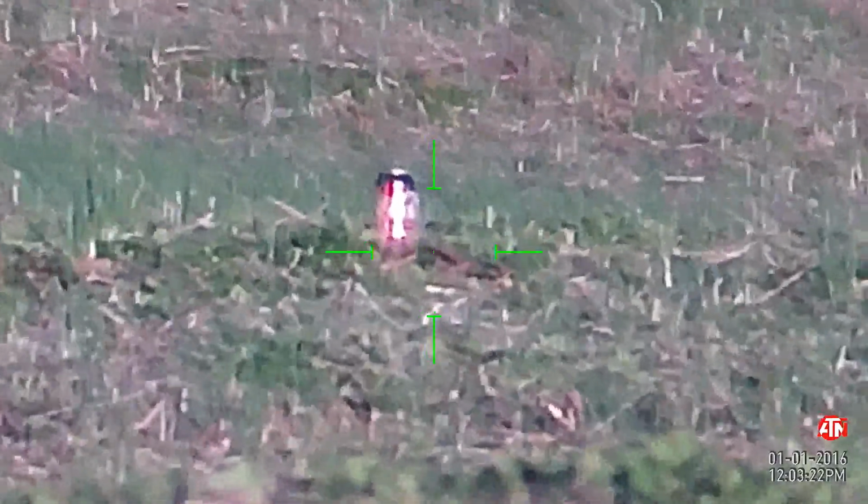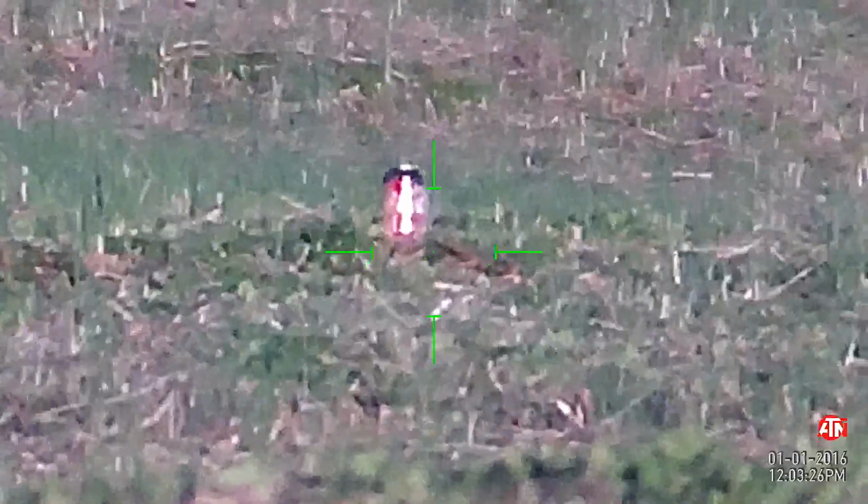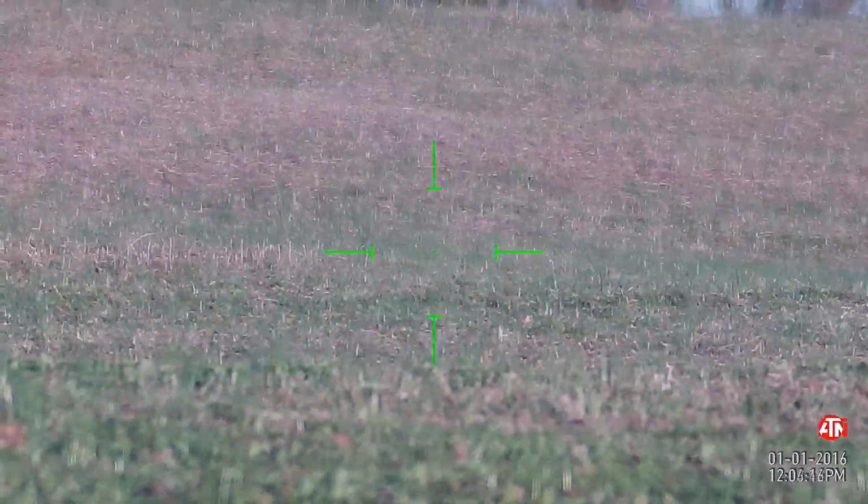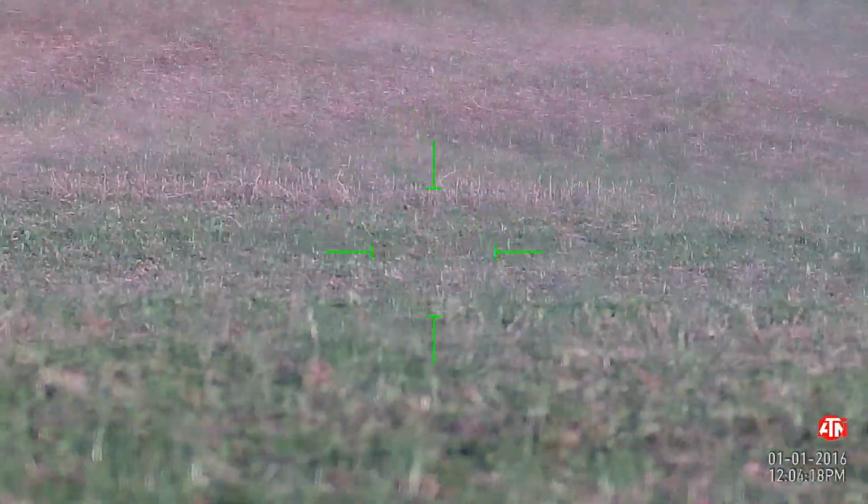Just like we were shooting a coyote. I'm just going to kind of aim for the center. We've got a little bit of wind drift here. Deep breath. I'm pretty sure it's history because I can't find it.